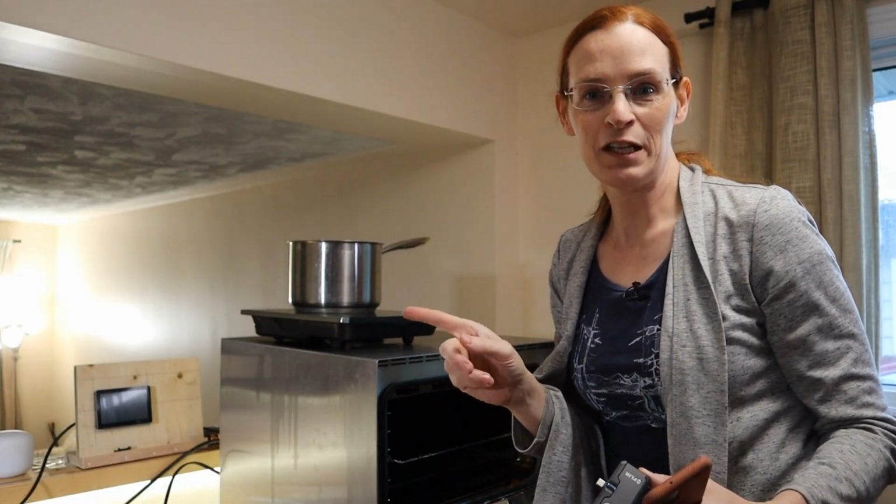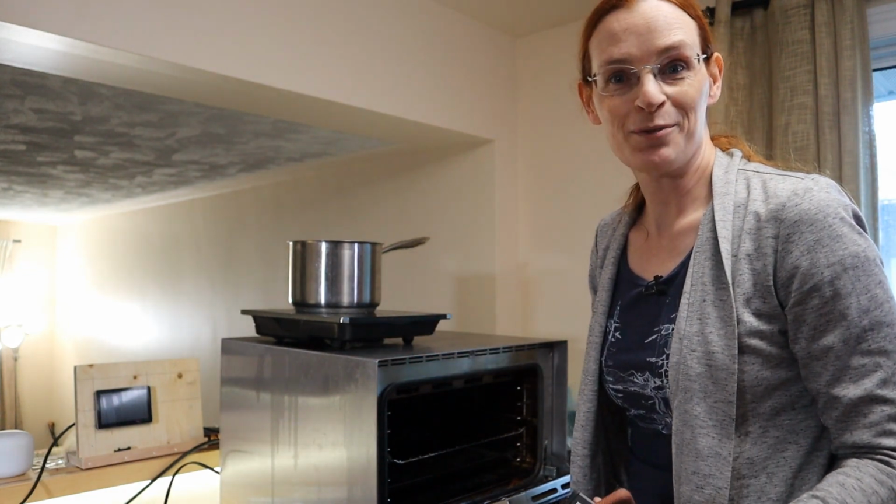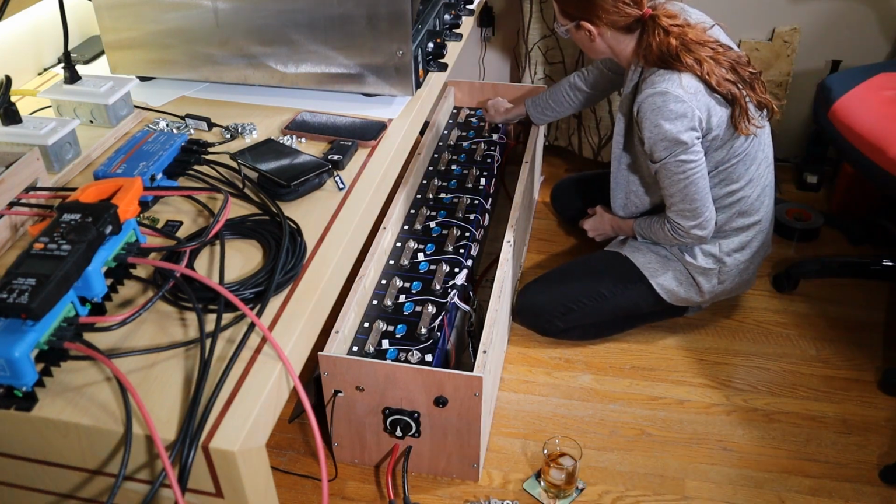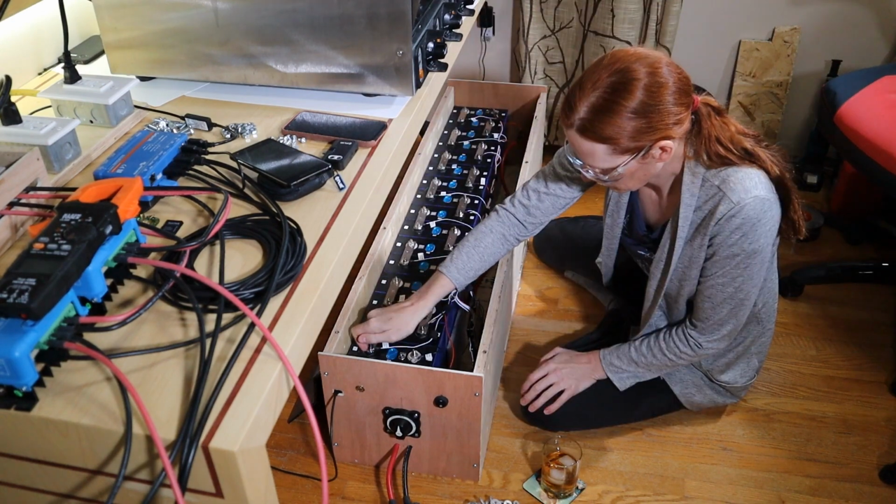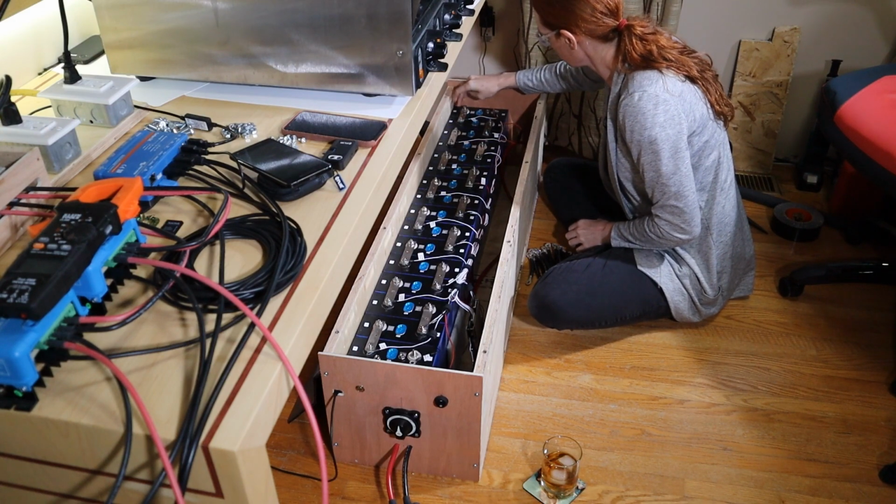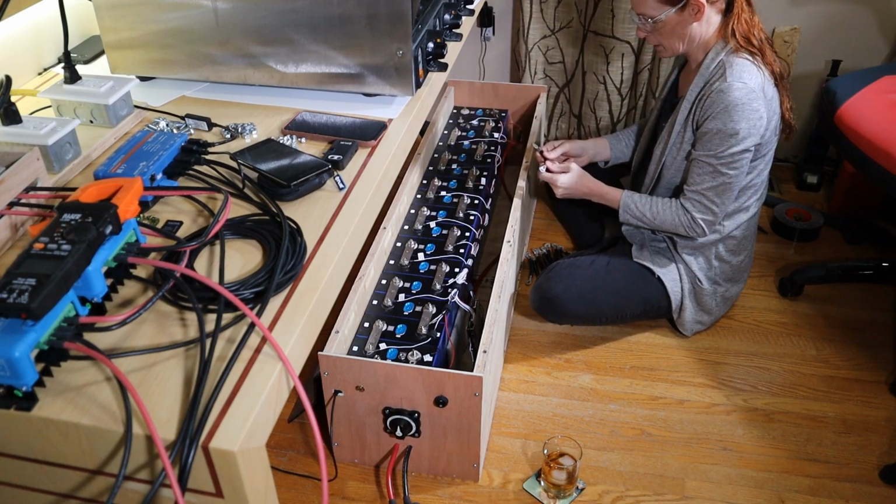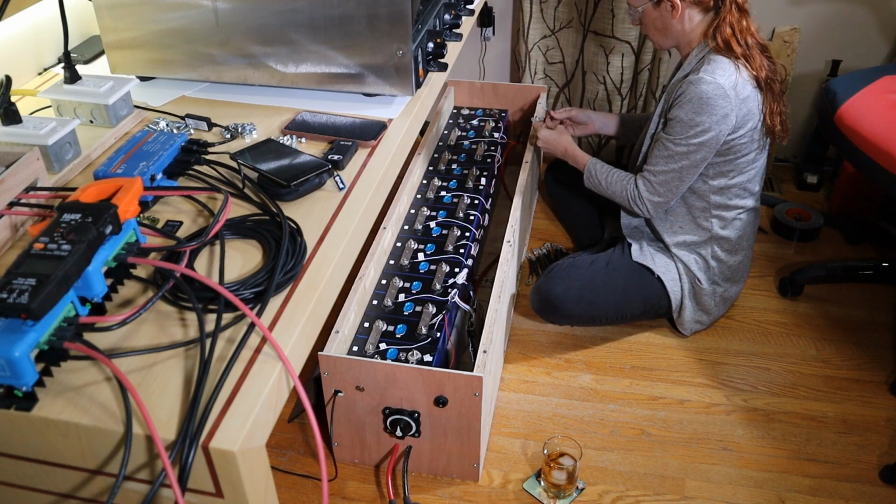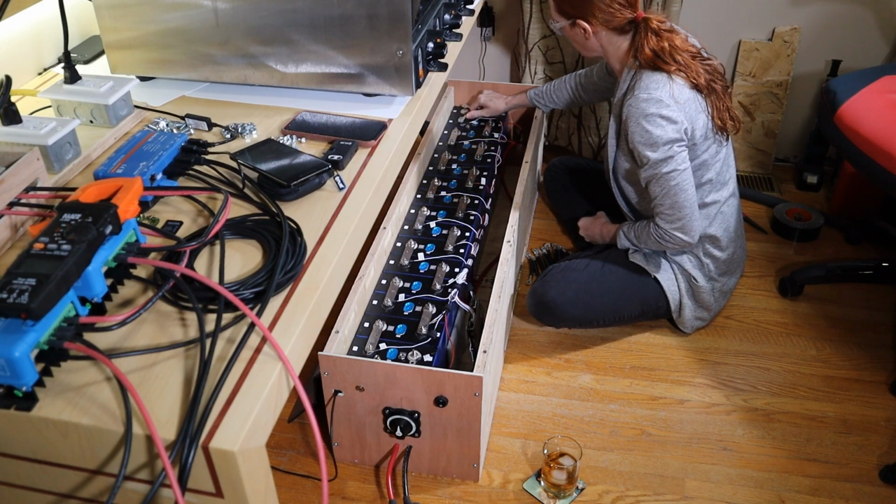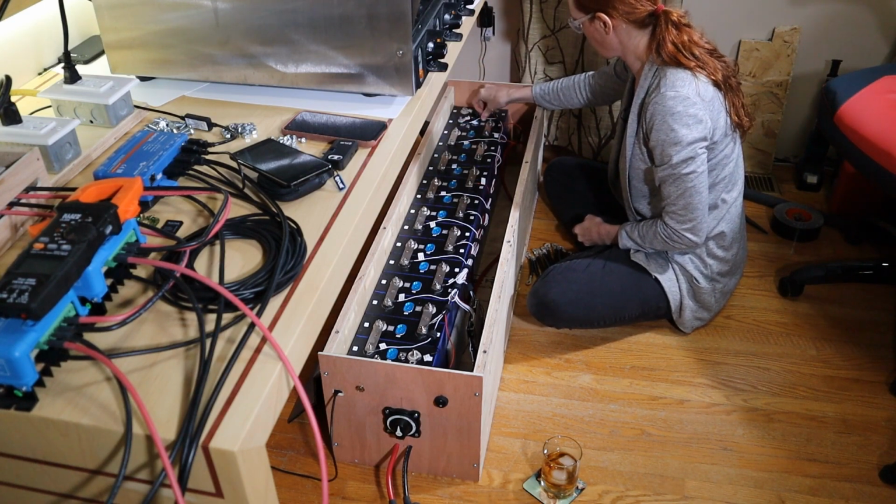Okay, that was the test of the solid bus bars. I'm going to let everything cool off, and then I'm going to swap them out for the flexible bus bars, and we'll repeat the test. Let's switch out to flexible bus bars. You know what? If I made these again, I'd make them shorter. They are long enough to be able to touch multiple posts at the same time. I don't like that. However, gotta start somewhere.